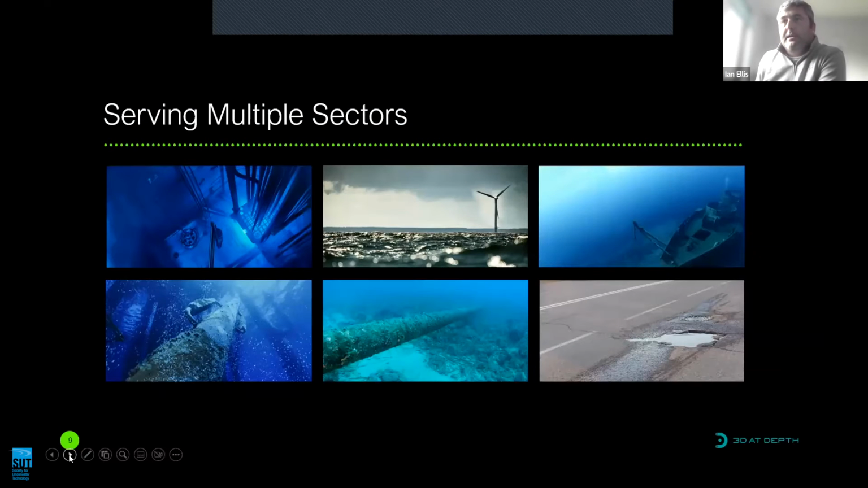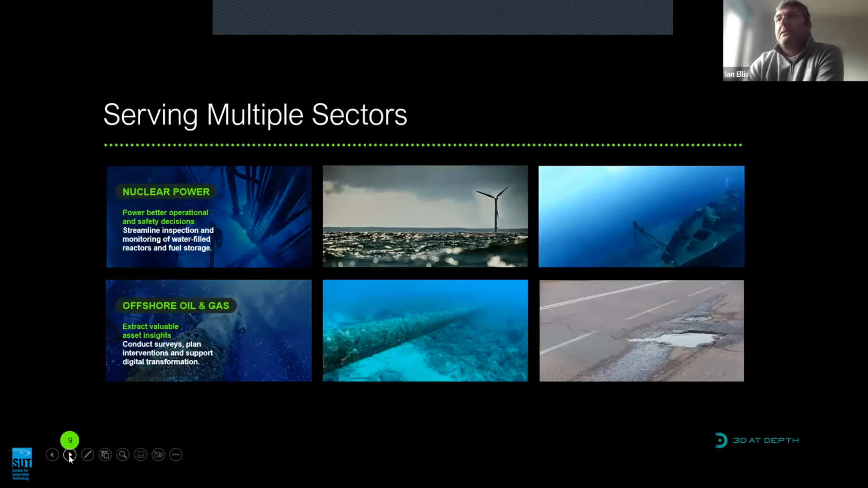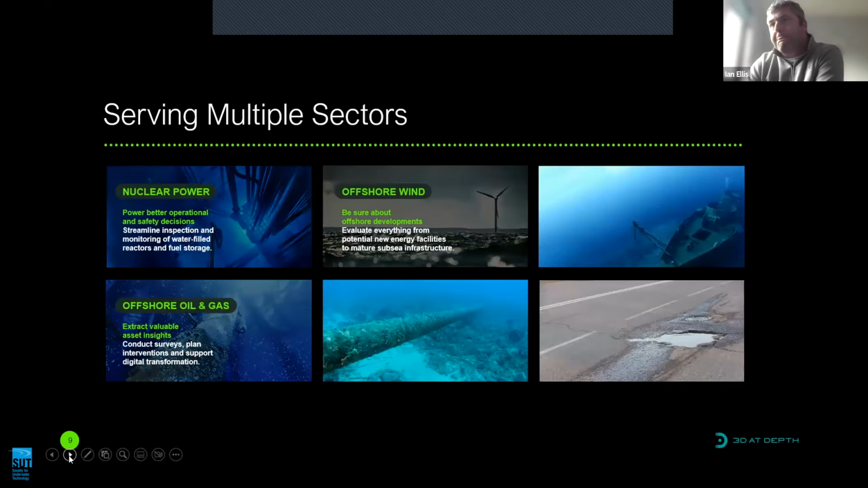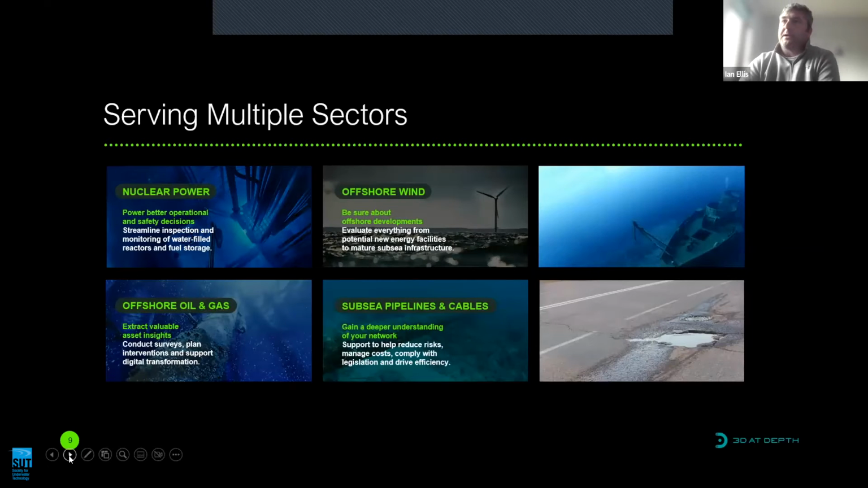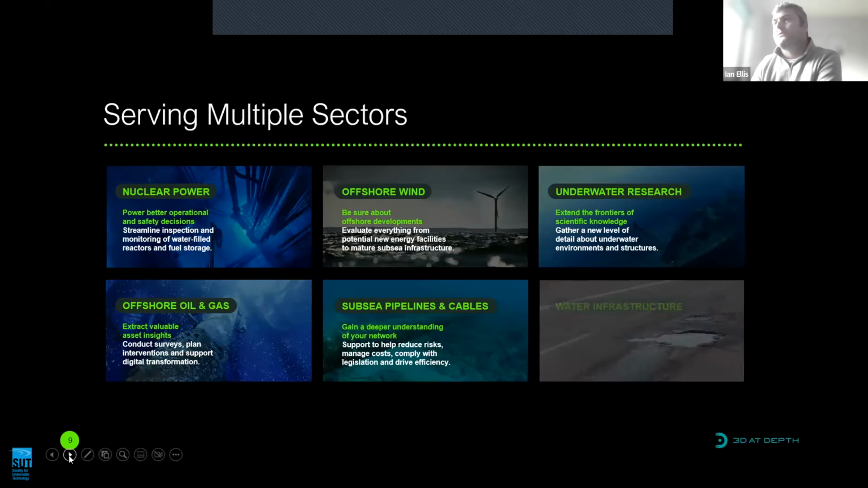We can measure in any water, so that includes the nuclear industry, where we're used to measure the gaps between infrastructure and to check its integrity. Offshore oil and gas, the renewable sector and offshore wind. We can look at subsea pipelines and cables. We've been involved in underwater research, coral mapping, archaeology, and increasingly we're used for utilities and hydroelectric dams. So our LiDAR can work in any water environment.